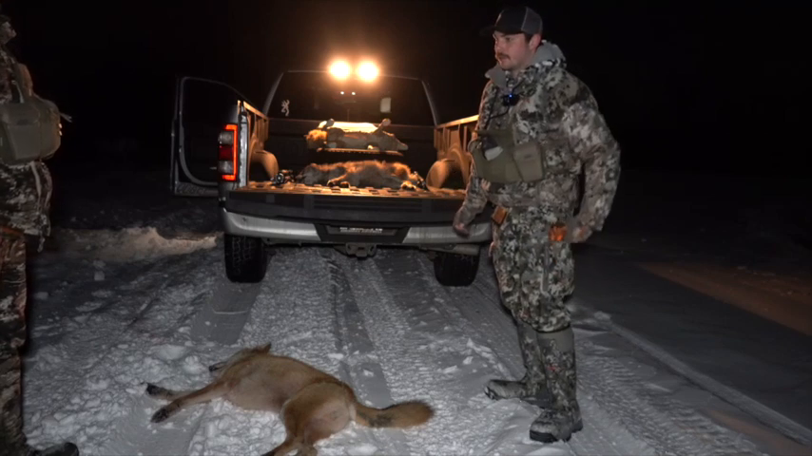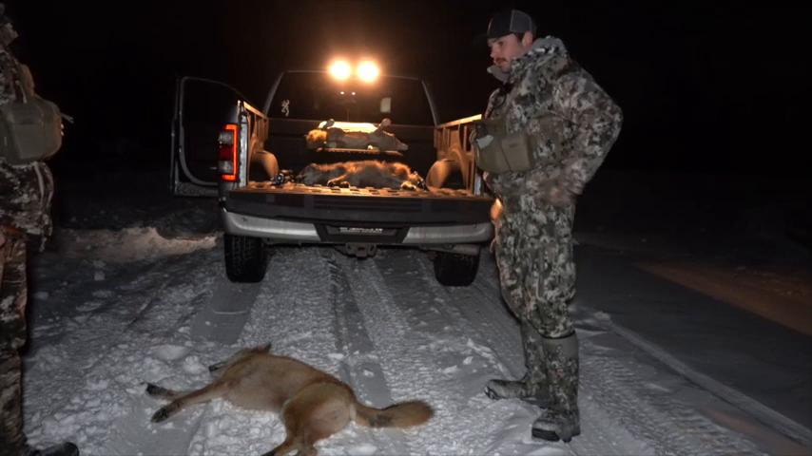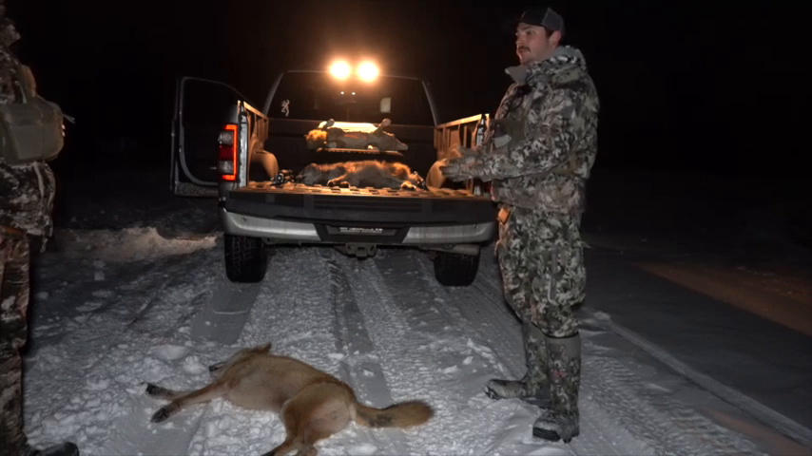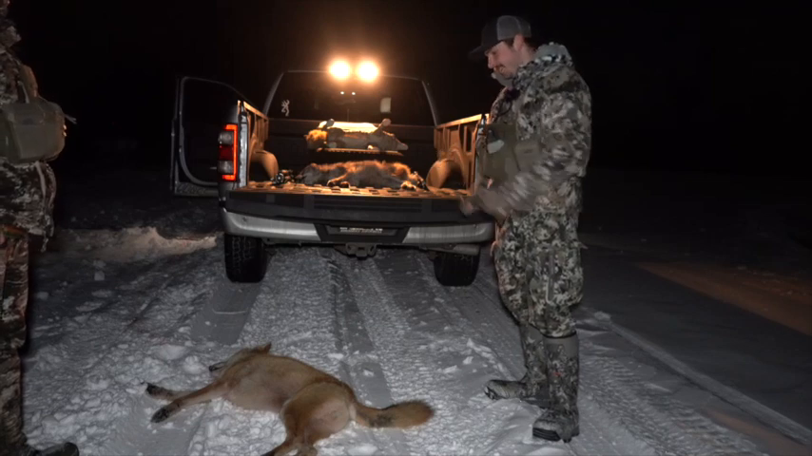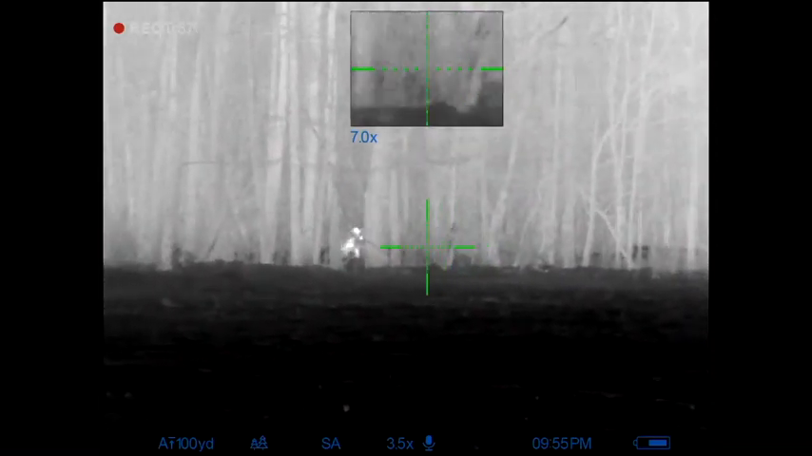We played a rabbit distress, and I went through a couple coyote sequences. We did a couple of howls, a female howl, and then a pair howl. Then we went to breeding sound. Bump and grind. I caught some movement flying through the woods quick. I was like, that's got to be a coyote.